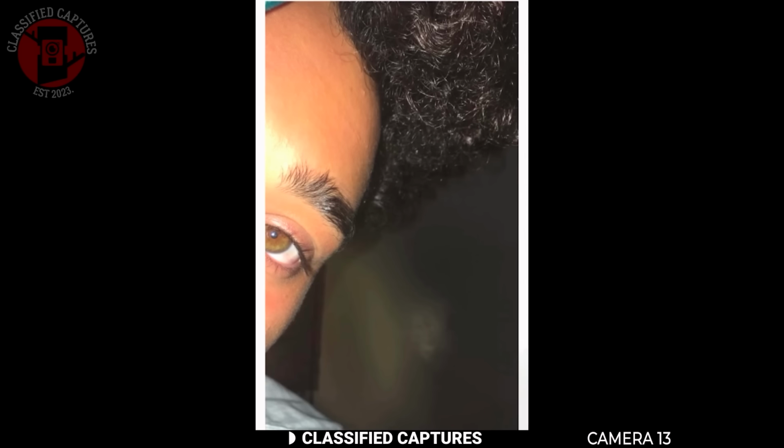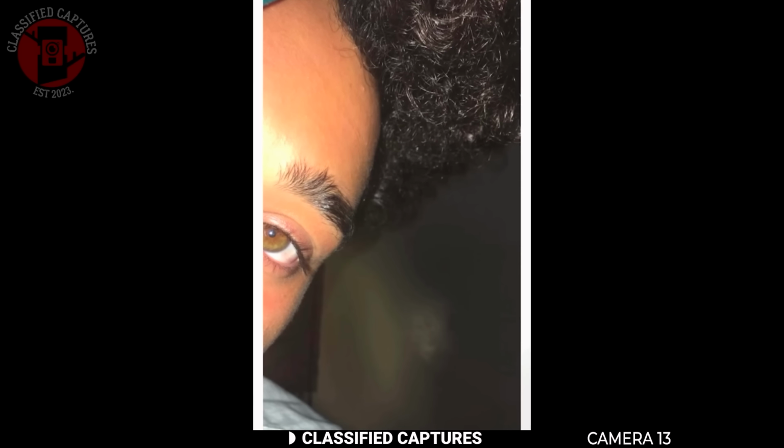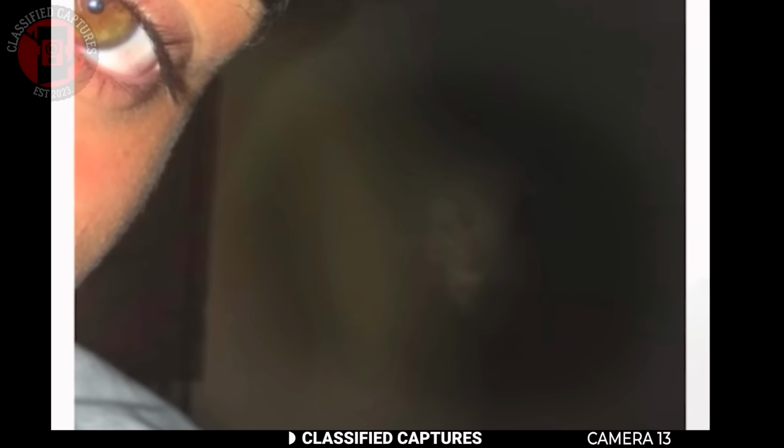A man snapped a quick photo in his room, but when he looked at it later, he noticed something disturbing. In the darkness behind him, there was a shadowy figure, the shape of a person standing completely still. According to him, this isn't surprising. He's been experiencing strange paranormal things in his home for some time, like objects moving, cold spots, and the feeling of being watched. So to him, this photo was just more proof that something was living in his house with him.